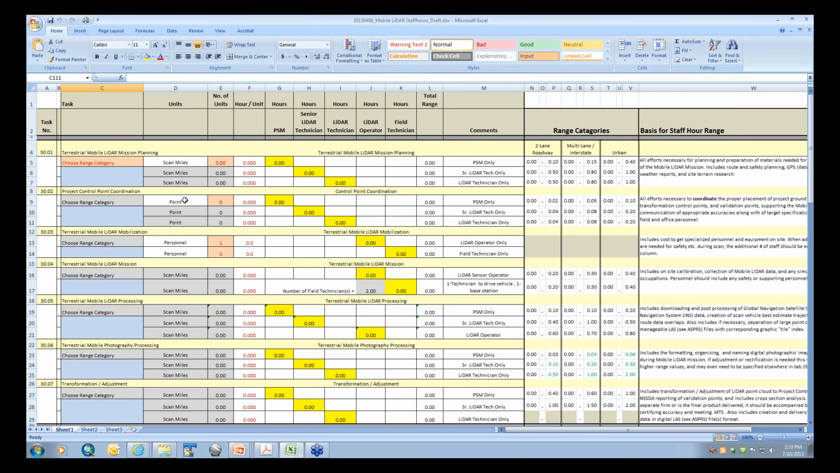This is basically a staff hour form, and the scan miles would be the actual miles the vehicle drove. So if you've got a 2-lane road for a 10-mile corridor, then you're going to have 20 scan miles. Basically, we came up with this and worked with consultants on it, and again, this is about the same category as the guidelines. It's in a very early stage.